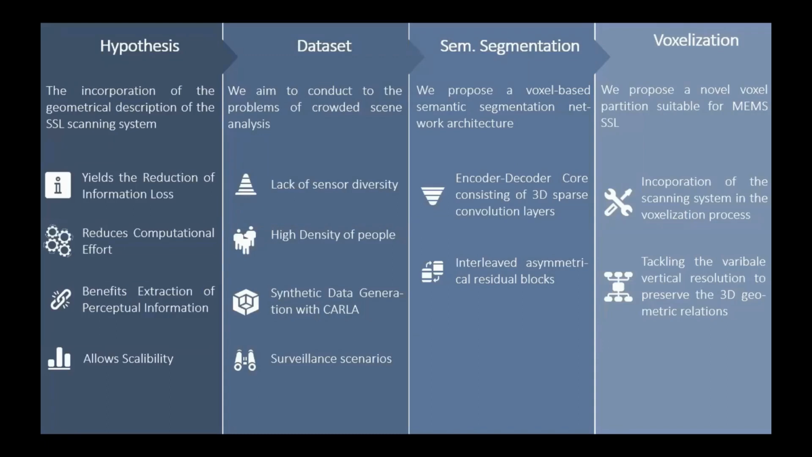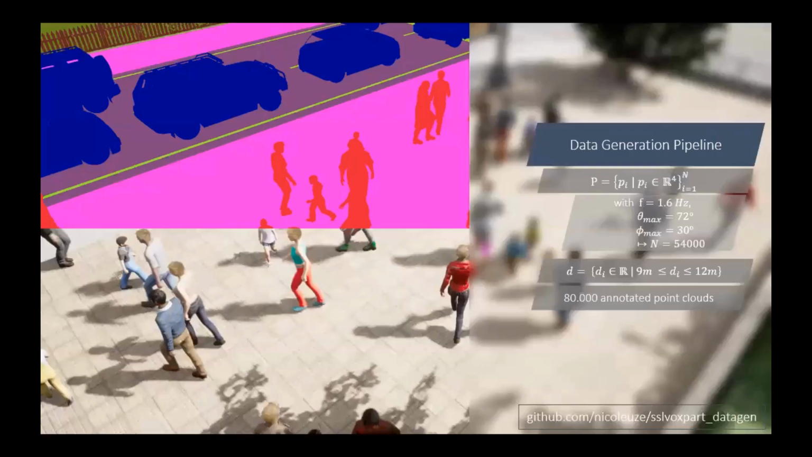We further proposed a voxel-based semantic segmentation network that consists mainly of an encoder-decoder core of sparse convolution layers. And lastly, and most importantly, we proposed the scan pattern adapted voxelization method that is tailored to MEMS-actuated LiDARs.